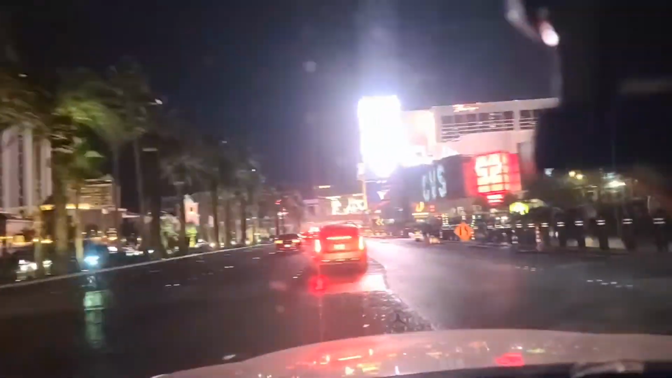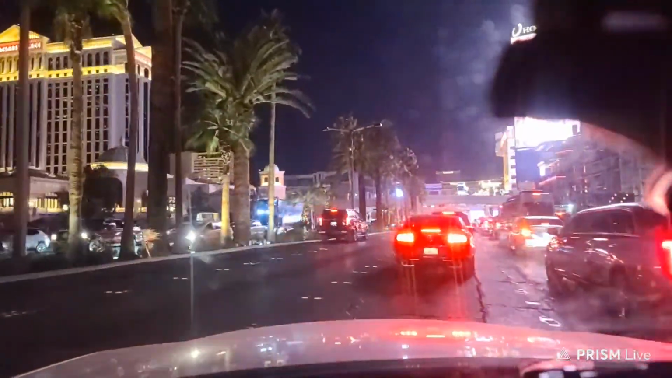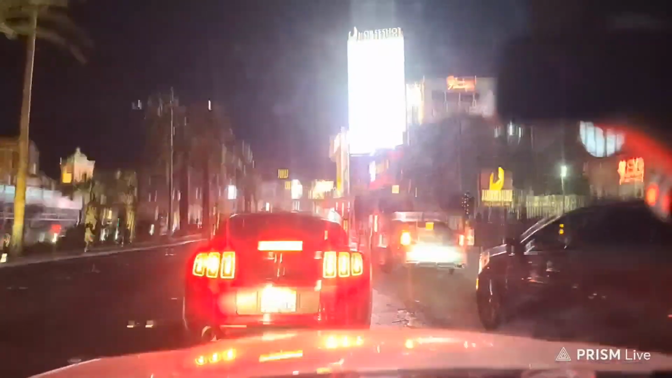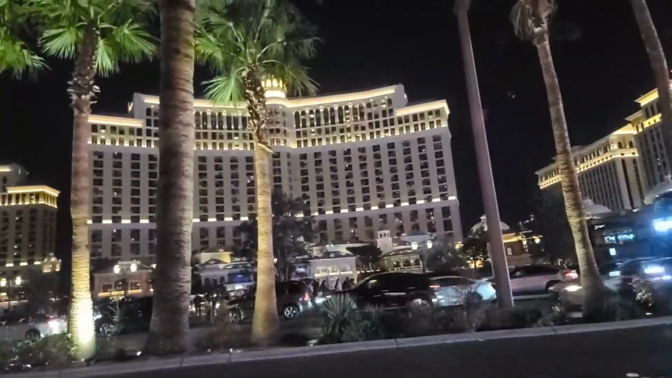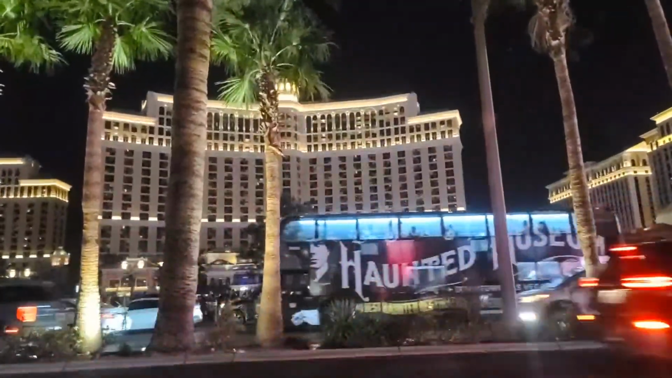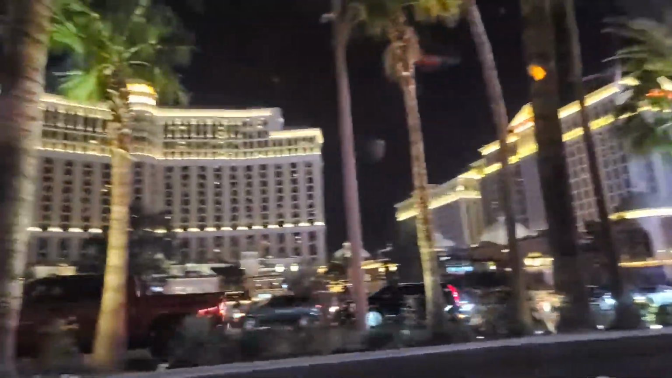You'll note there are street lights that are turned off. Go ahead and get over here, just in case we have any more fountain going on. I don't think so. Looks like it's concluded. Everyone's moving along. There's the Deuce going the other way. $8 for 24 hours there. And then Caesars Palace. But Caesar never stayed there.